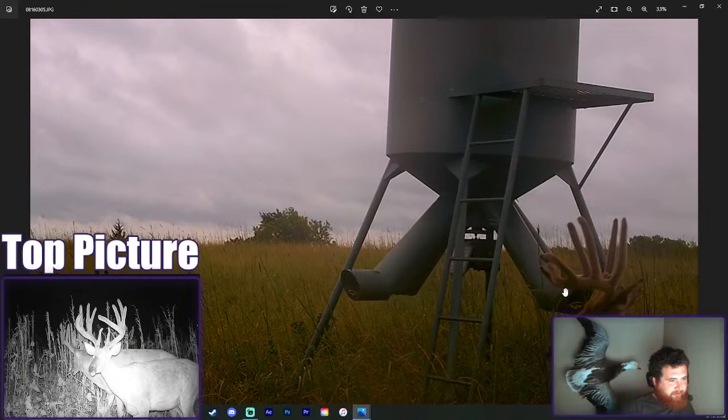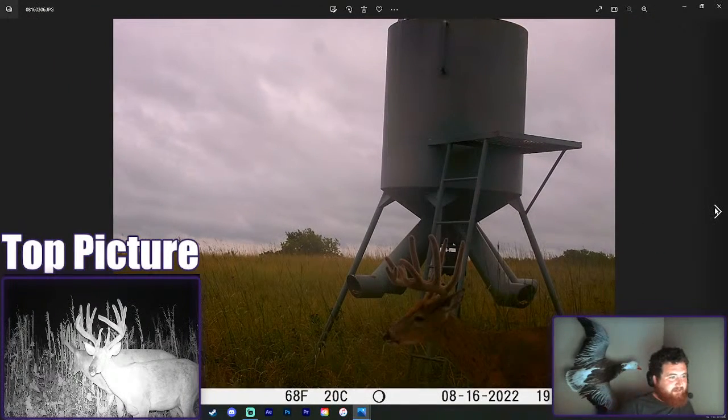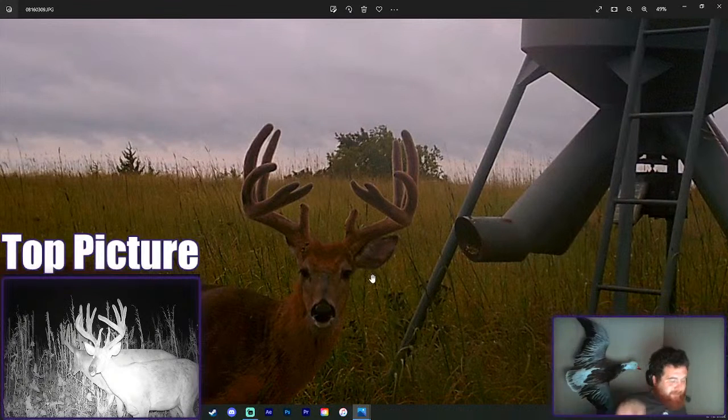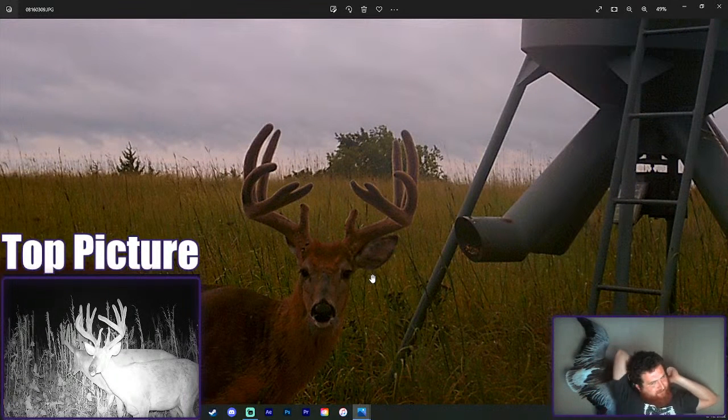He's real narrow though, not very long beams there. I don't know how well he'd score, but that's cool. What do you guys think? Should we? I don't know how much this is delayed.